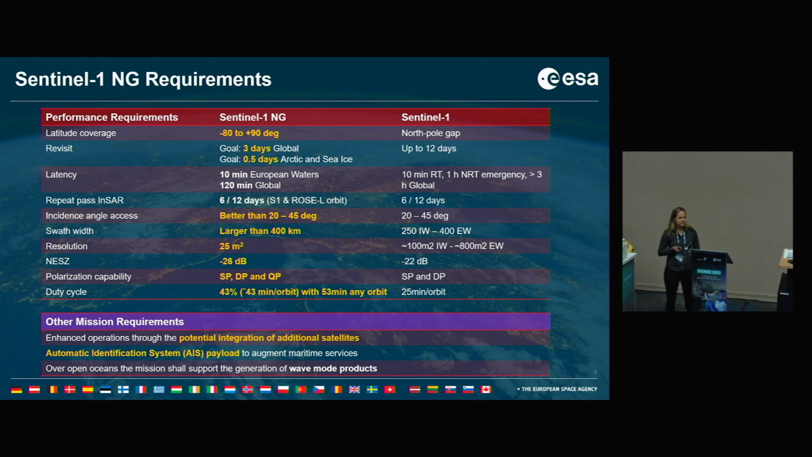Other requirements include the potential integration of additional satellites into the mission, so really focusing as an anchor satellite mission of systems. AIS will also be a payload on board, which is already included for Sentinel-1 C and D, so we will augment the service here. And also a wave mode shall be available over the ocean.